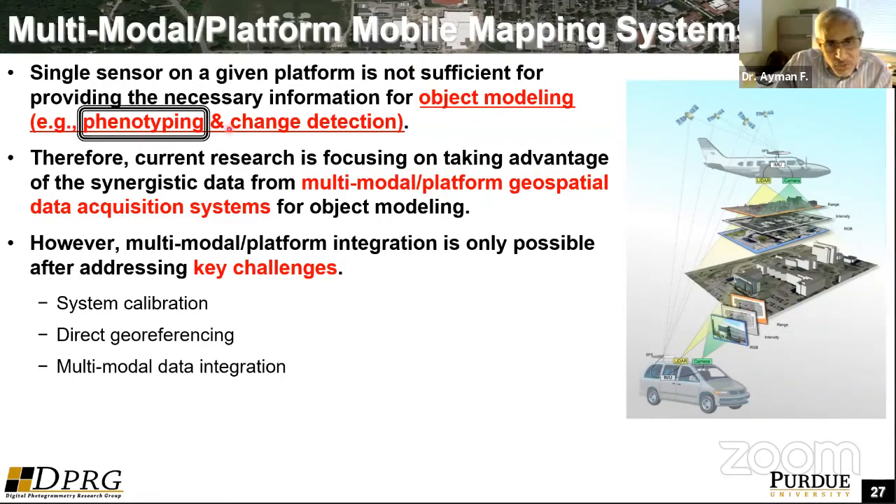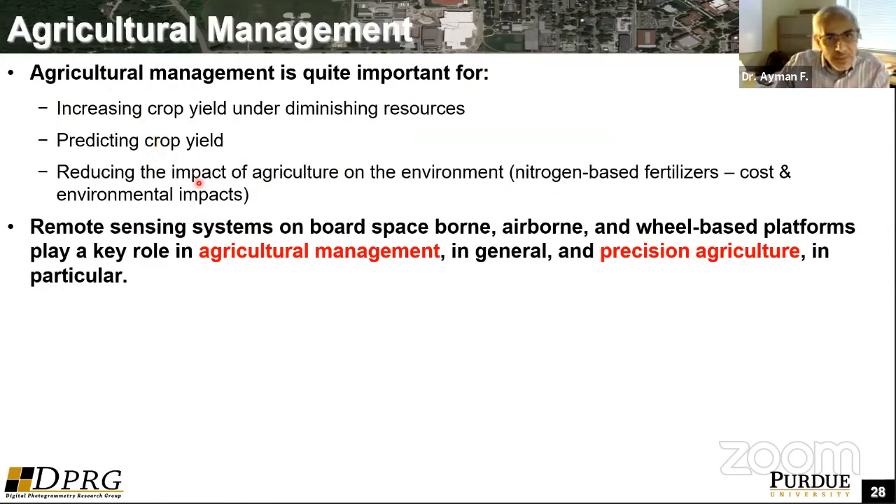As I mentioned, to highlight this, I will talk about agriculture management and more particularly phenotyping. I'll talk about what we are really trying to do in phenotyping, but before that, I will say a few words about agricultural management. We are really interested in improving the yield from our agricultural resources.